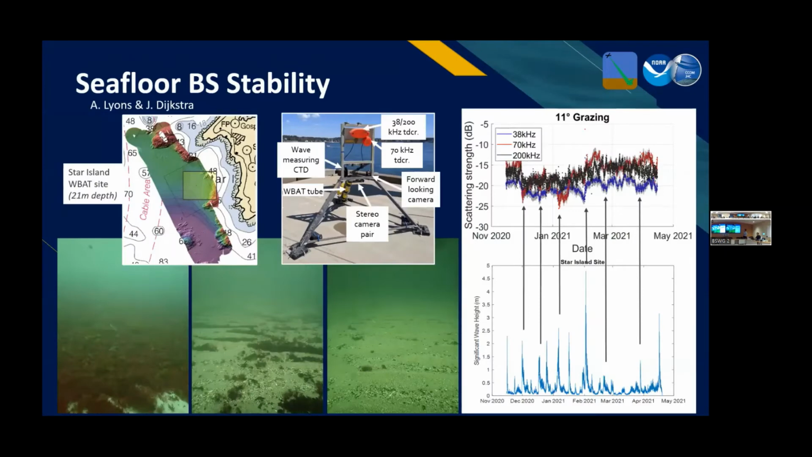Another, continuing with this theme of environmental impact, the impact of the environment on our measurements, we have Tony Lyons and Jen Dykstra actually looking at the stability of the seafloor. And so this brings up a really interesting question of what are we measuring when we're going out and measuring the backscatter? So Tony and Jen have deployed this landed system here, equipped with a WBAT, a couple 38 to